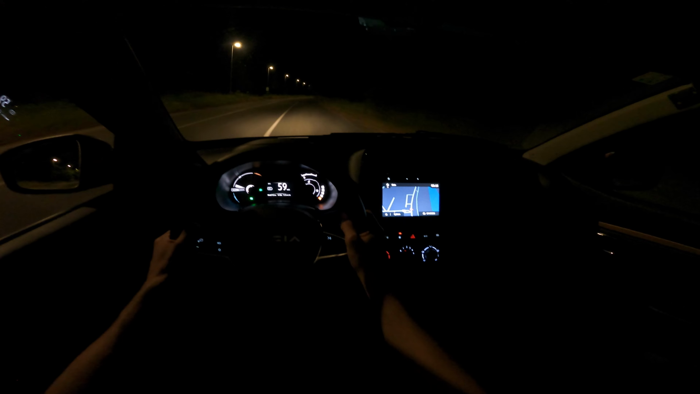Let me see the power consumption here. Yeah, so we're spending 13 kilowatts. I think I filmed some B-roll and kind of left it idling with the AC on, so the power consumption raised, but I got it around 12.4, so like a 12 and a half.